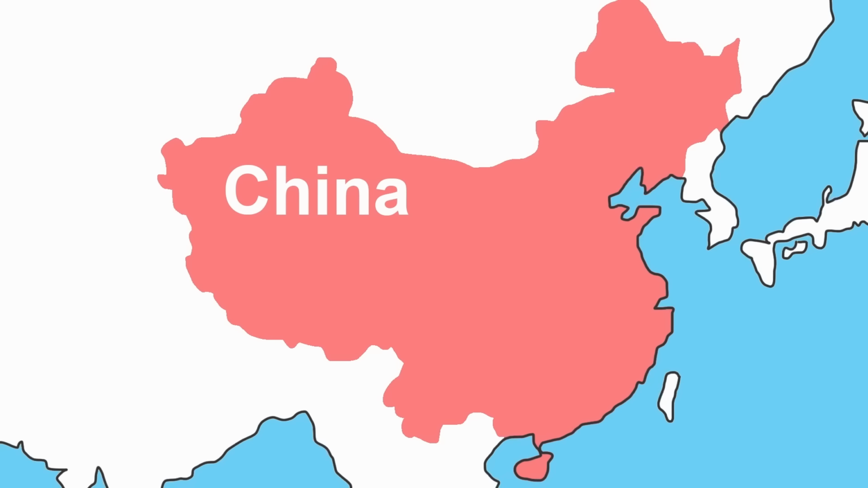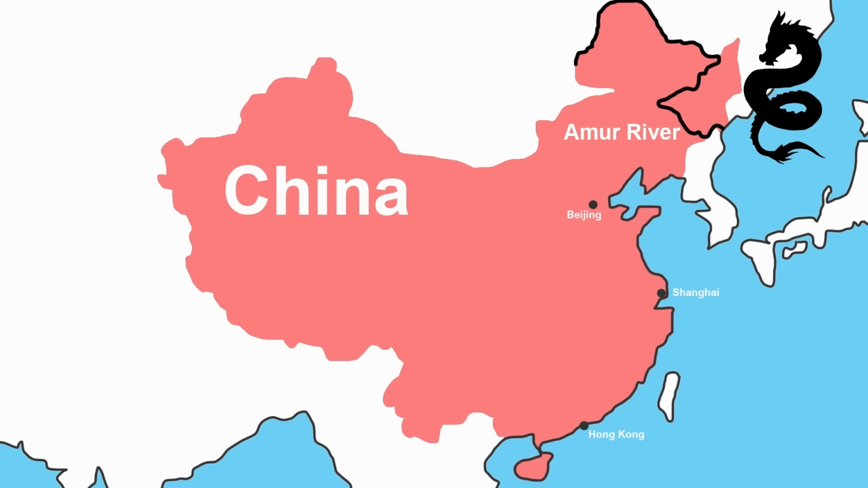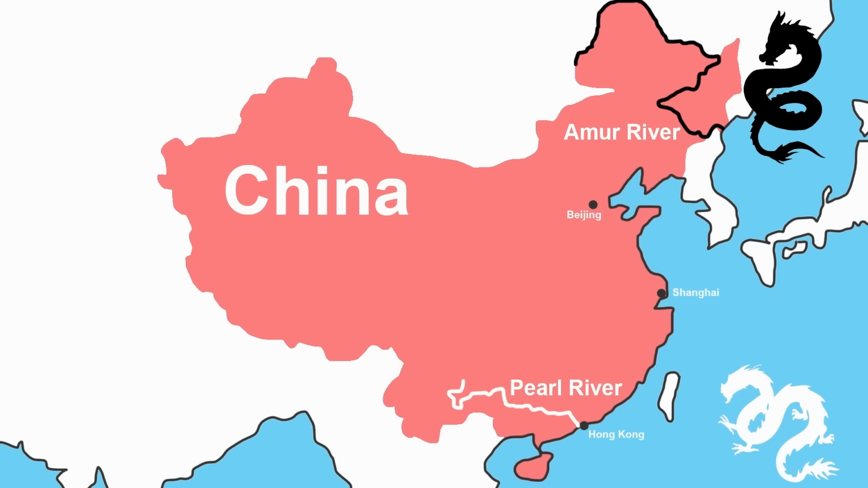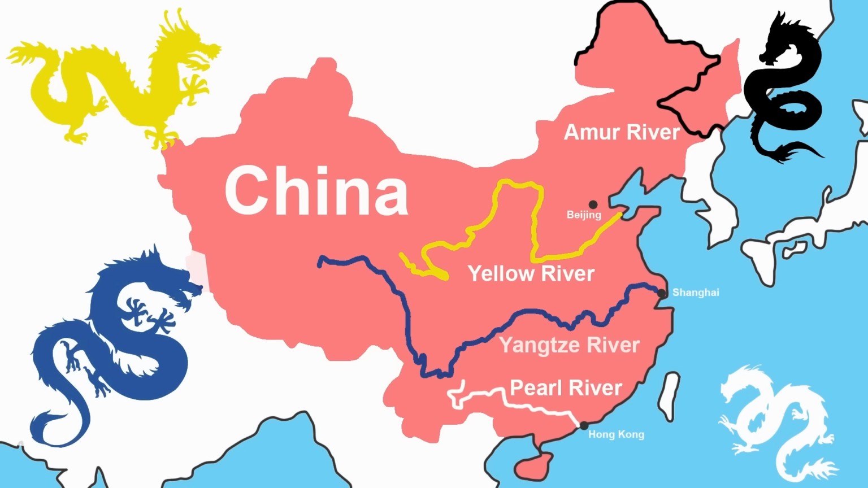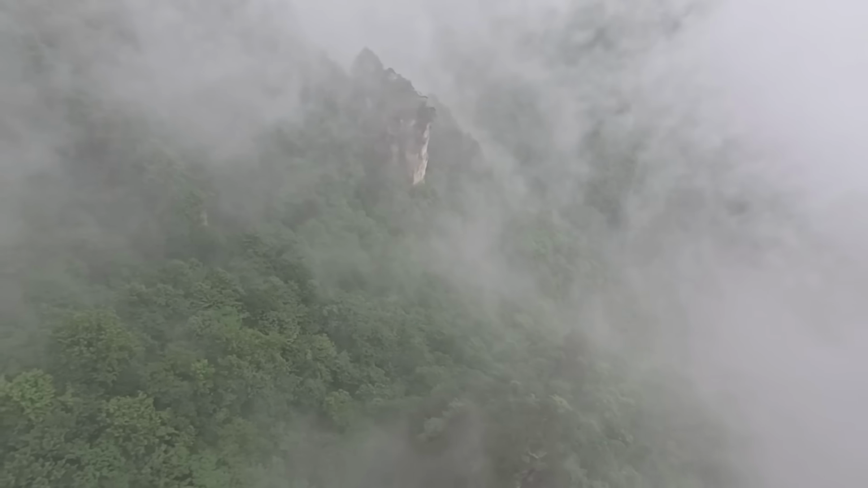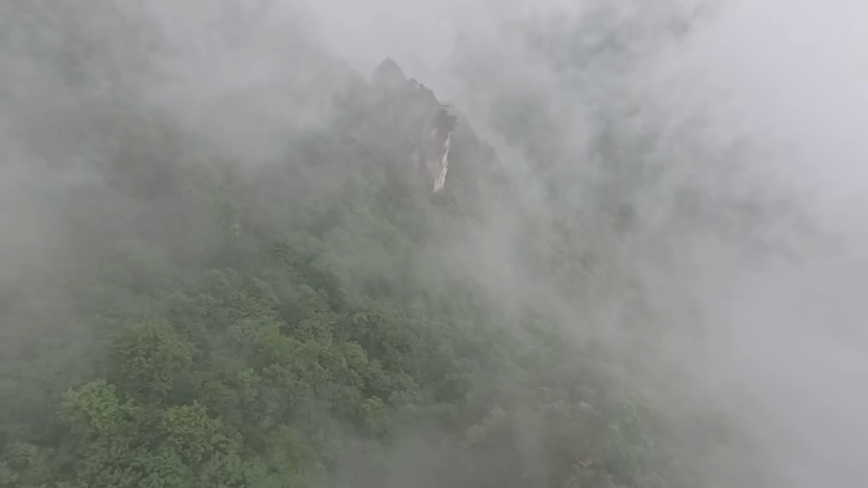China. What is China? Among the answers, it is a civilization based on rivers, 4 of them, that run broadly west to east. There's the Amur River in the north, which separates China from Russia. Each river has its own coloured dragon, and the Amur River dragon is black. There's the Pearl River in the south, which goes out near Hong Kong. In the middle is the Yellow River, which runs near Beijing, and the biggest of them all, the Yangtze, which goes through Shanghai. Dragons' long tails are like the meander of rivers, and in China they don't breathe fire, they breathe river and mountain mists.